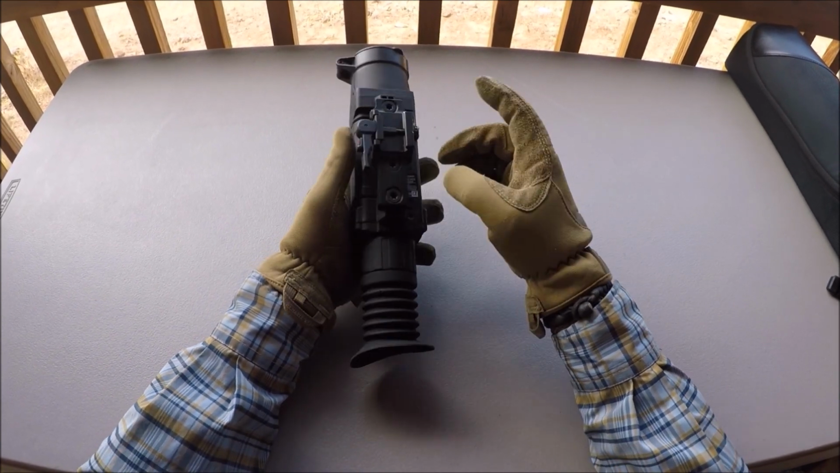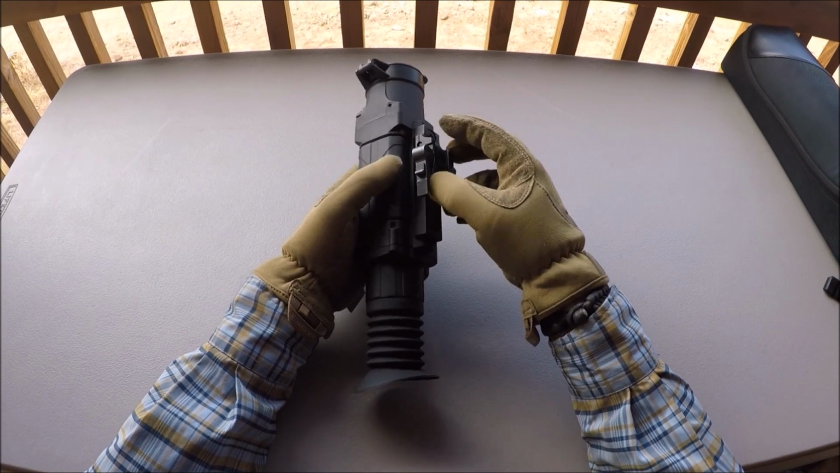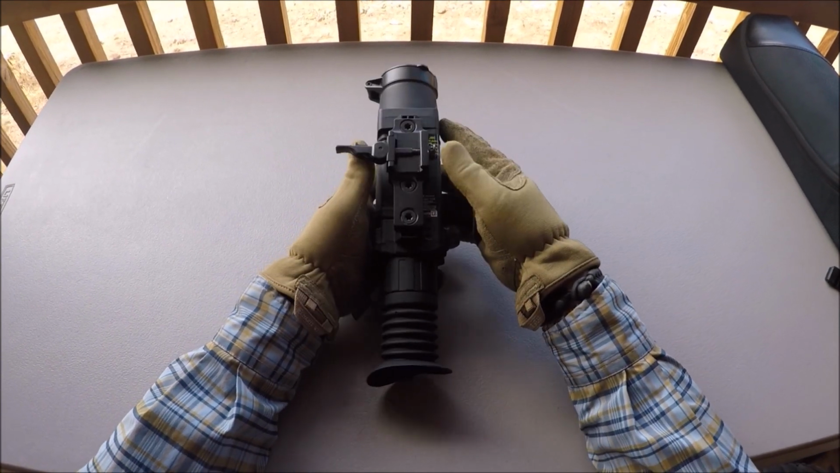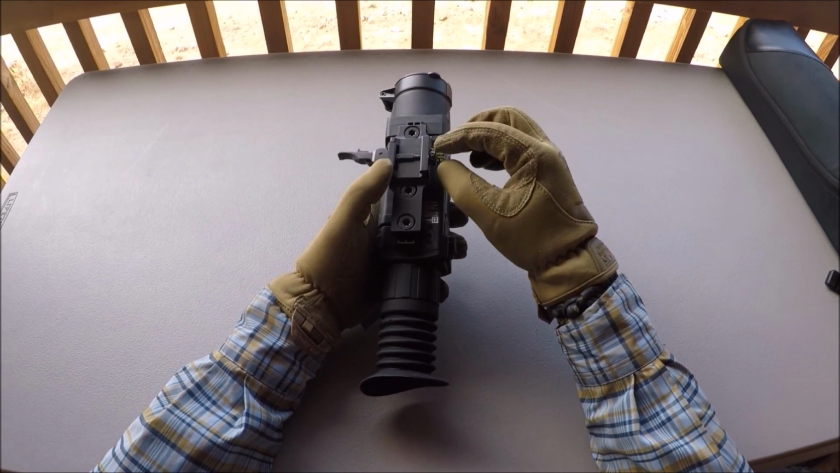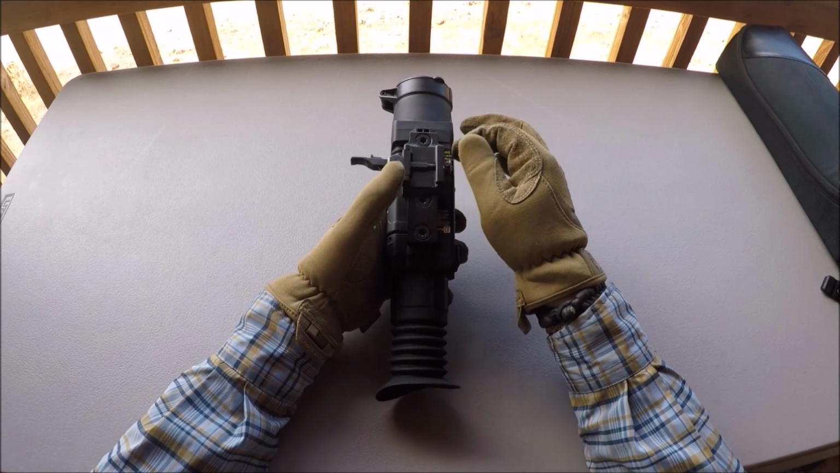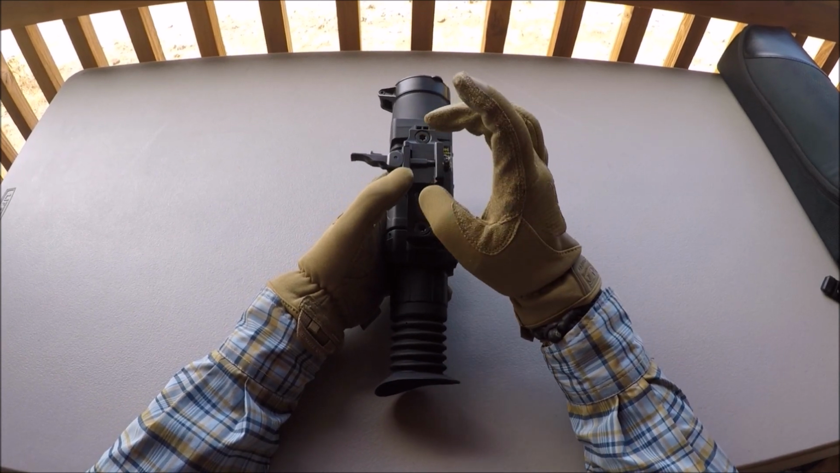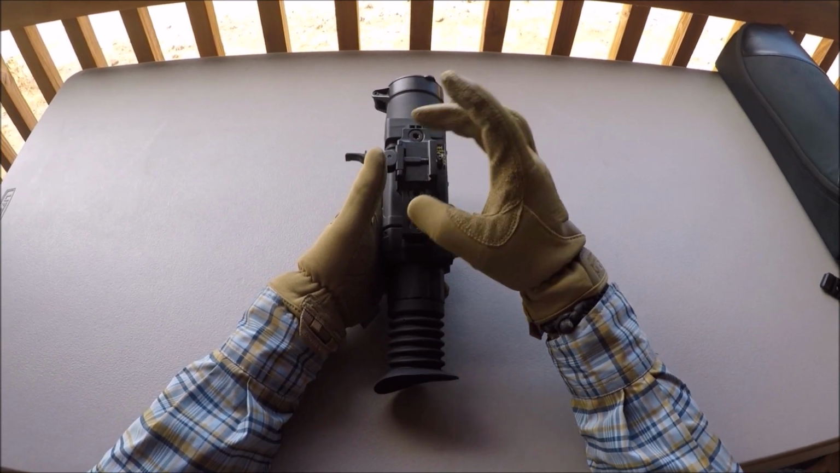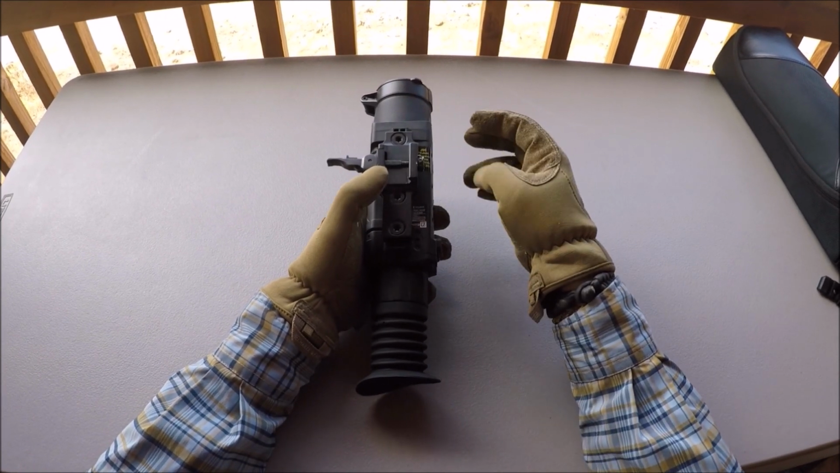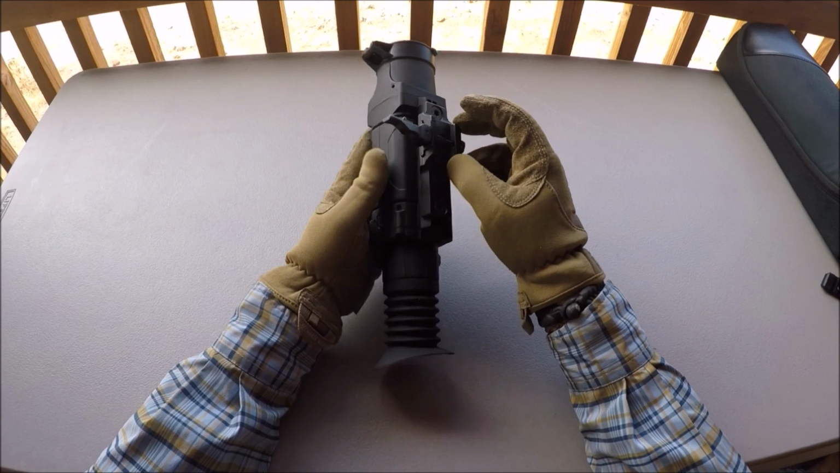I got this thing with the Pulsar QD mount on it itself, and so this thing's been pretty good. I'll have to say I was skeptical at first, but after getting this adjusted right for the top of my rail on my AR-15, I can say that after zeroing it and removing the device and putting it back on and reshooting it, the zero stayed where it was supposed to be. So I'm pretty impressed with this Pulsar QD mount.